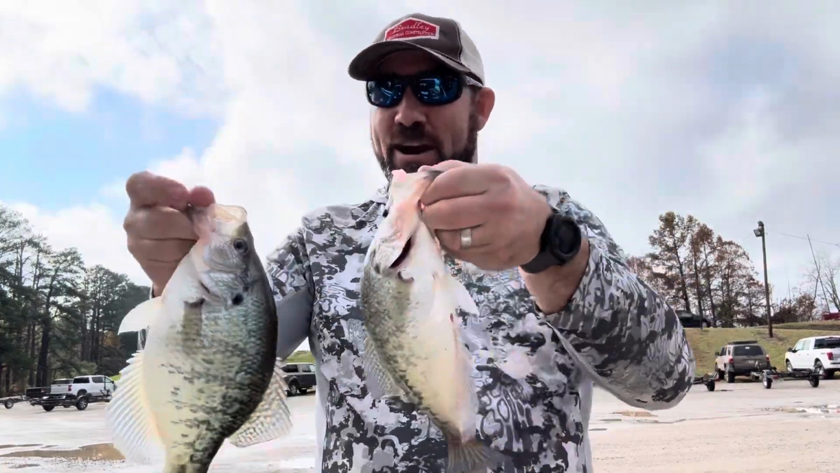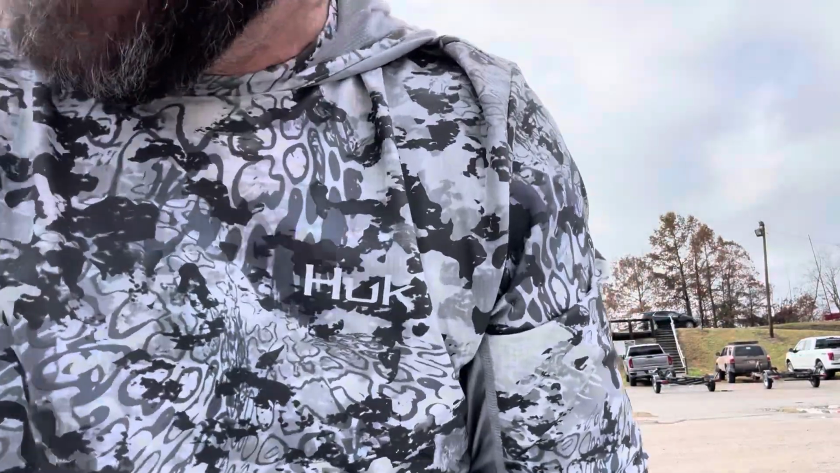You see these big old crappie? I mean, there is a live well. Look at that, a live well full of them. Guys, I'm gonna give away that spot with GPS coordinates on fishtips.com. I'm gonna tell you what, that's where I'm gonna put, when I go catch big old crappie and stuff like that, I'm gonna post it.